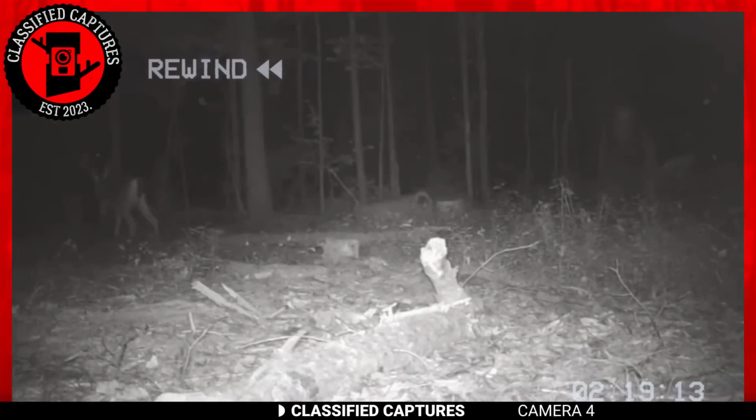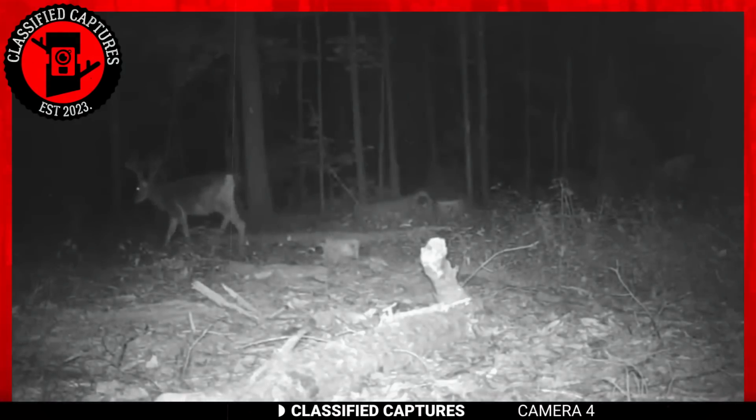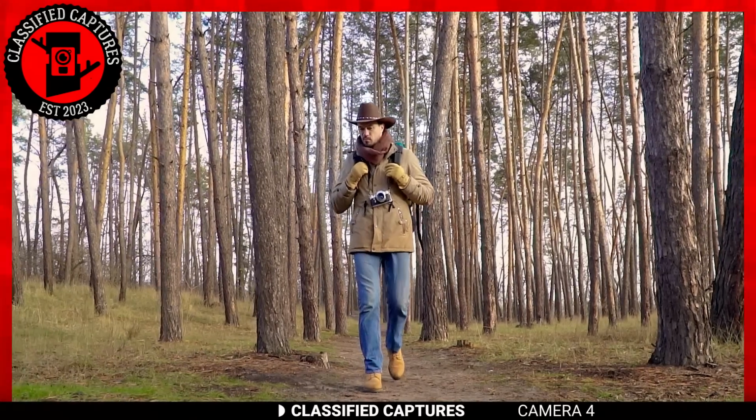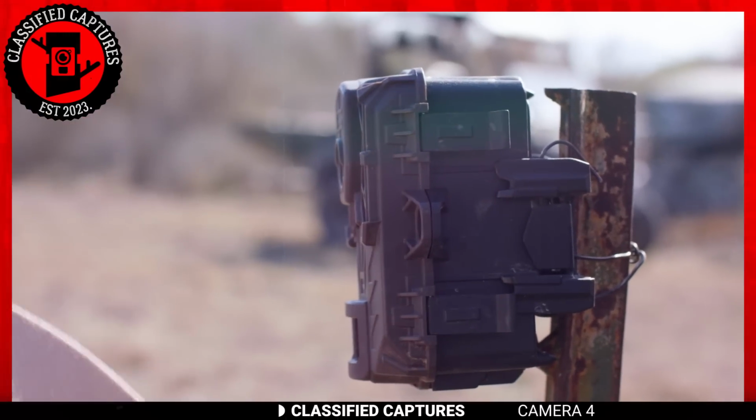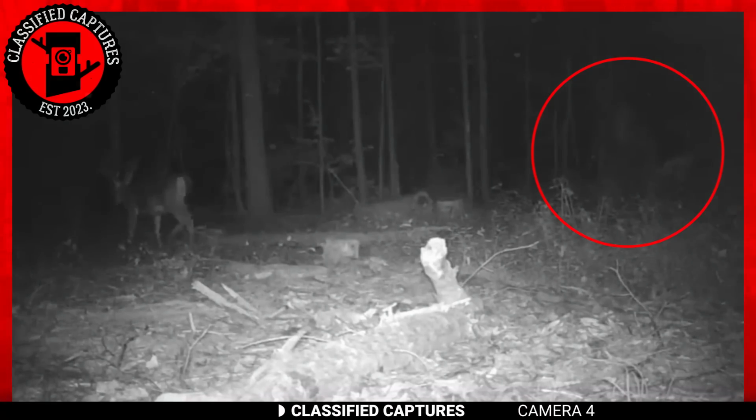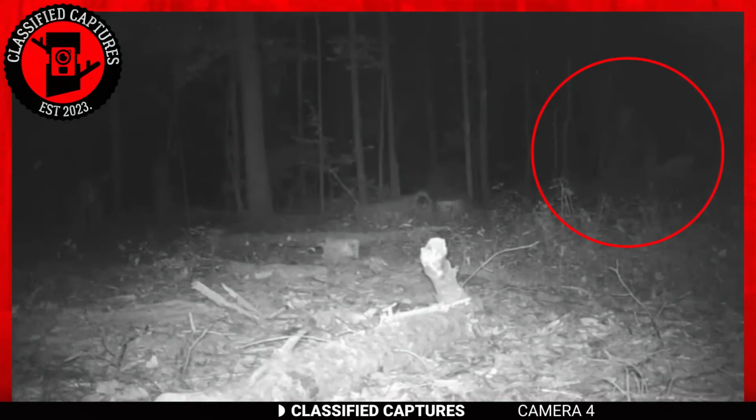Did you see that? Did you see the woman appear and then disappear in the right portion of your screen? Well, that's at least what the man who shared this trail cam footage with us thought it was. If you inspect the footage carefully, it looks like a person fades in, stays with us for a couple of seconds, and then fades out again.